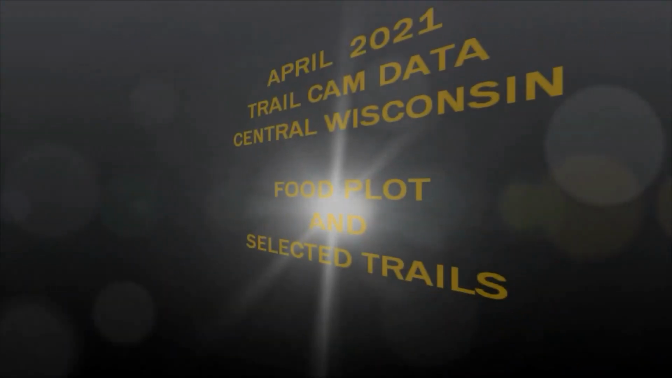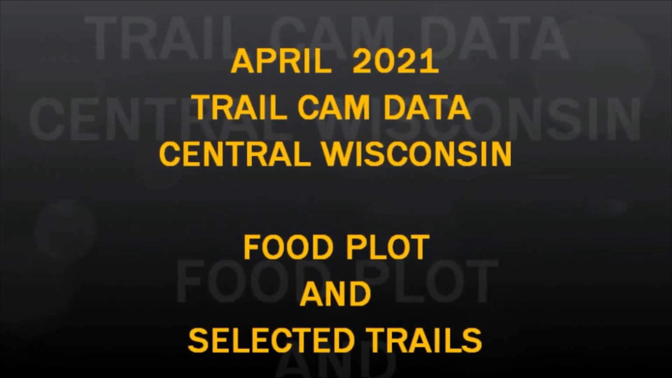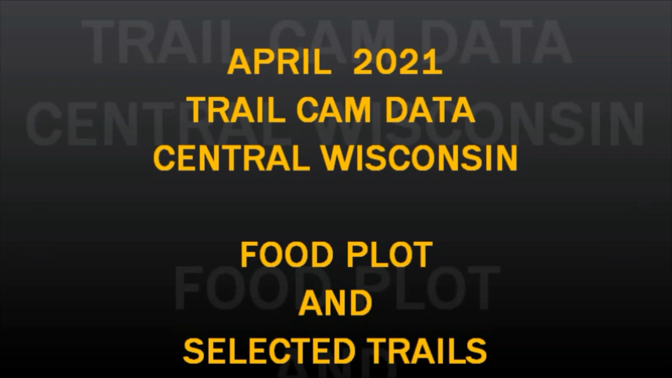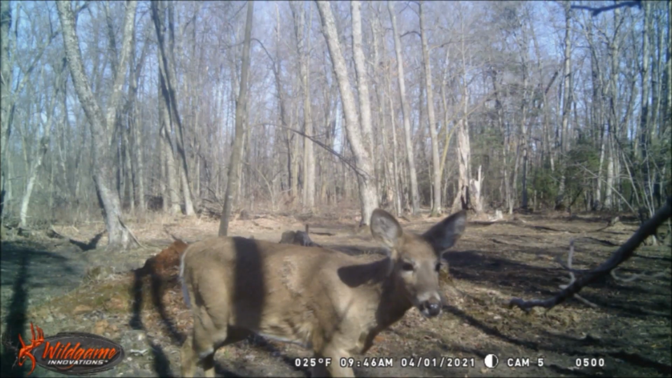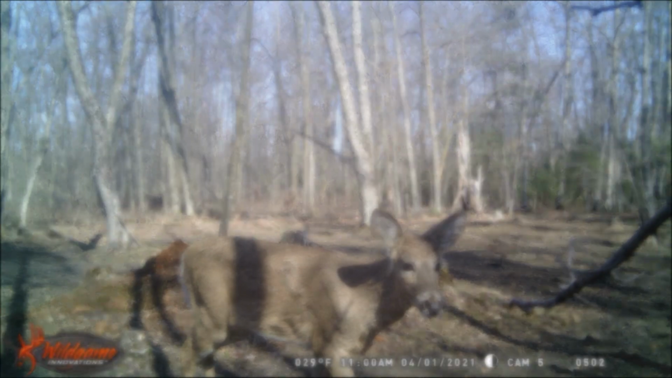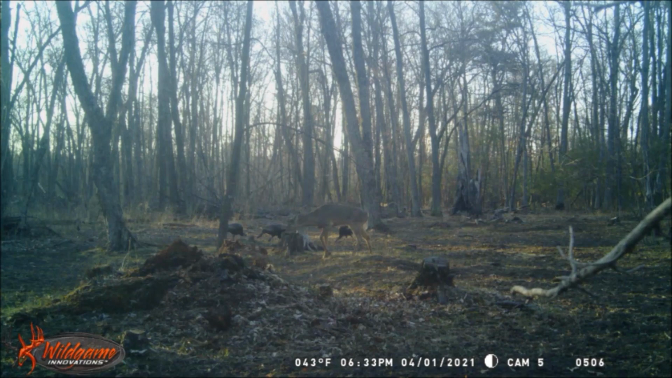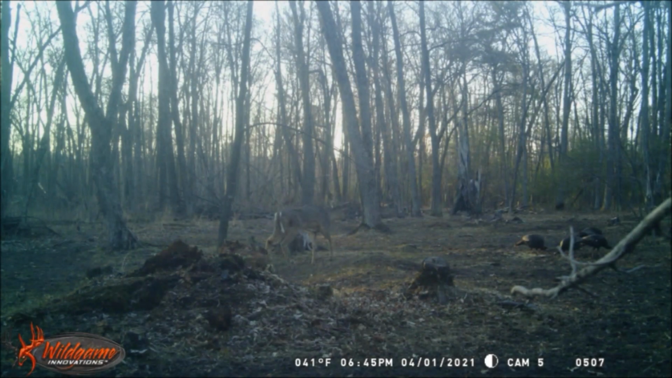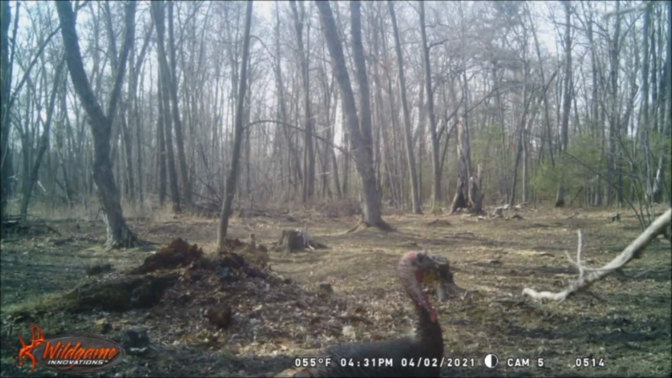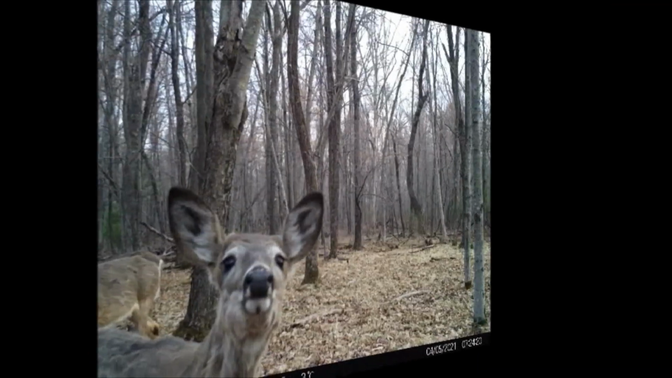We move now to April 2021 and our trail cam data from our central Wisconsin food plot and some selected trail areas. With the snow melted, spring temperatures on the rise and the green up starting, there was an increase in daylight activity as food source opportunities increased for the deer and turkey. So let's take a look at the action on the trails and the food plot.